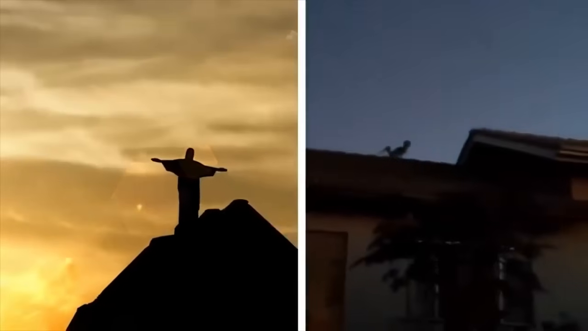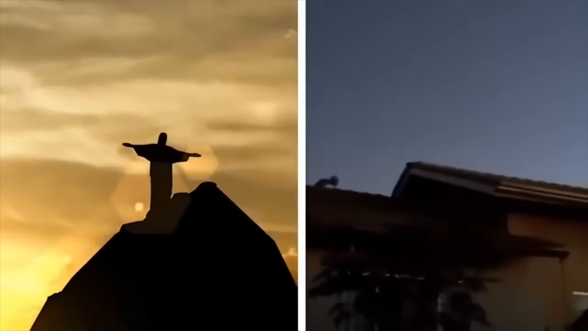An alien. There was a guy in Brazil who saw something strange on a rooftop while he was doing his own thing and decided to record it. What he captured was a weird creature that looked like a huge ant hanging out on the roof. Some people thought it was extraterrestrial, but to me it looks like a really big ant. Brazil has all sorts of creepy crawlies, so who knows what else is out there, right?